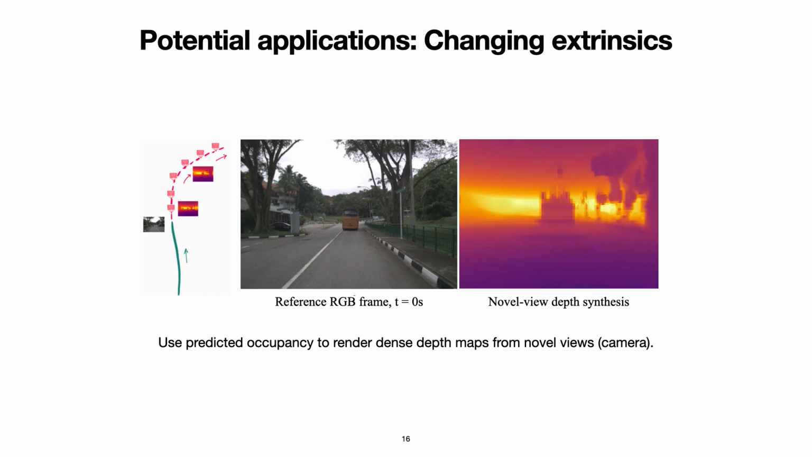The 4D occupancy can also be used for novel view synthesis by changing the extrinsics. Here we show dense depth maps rendered from the occupancy volume along a new trajectory of the ego vehicle.